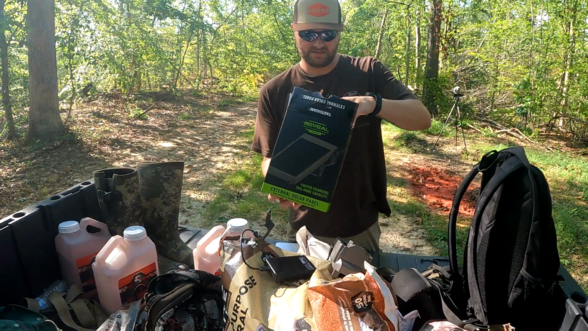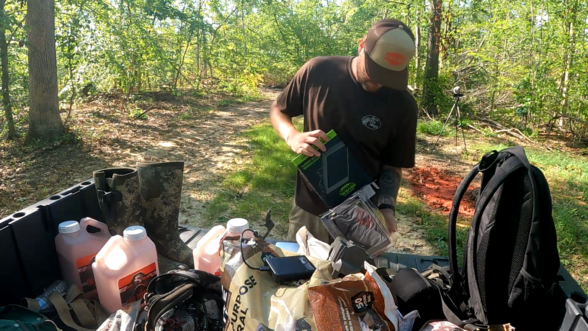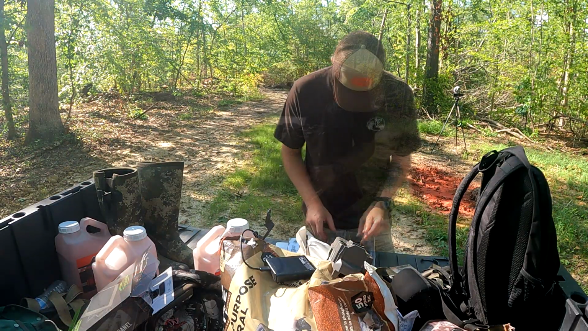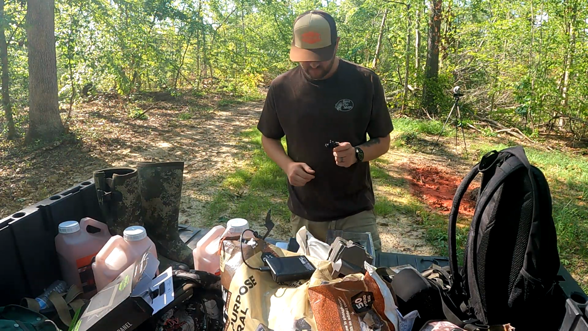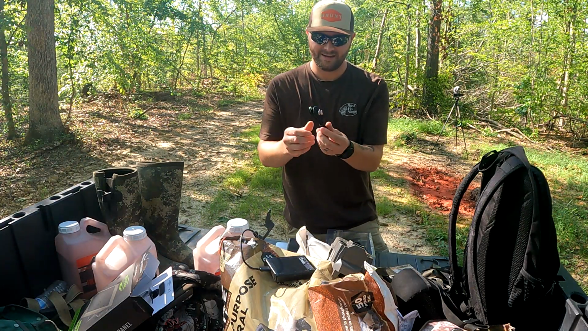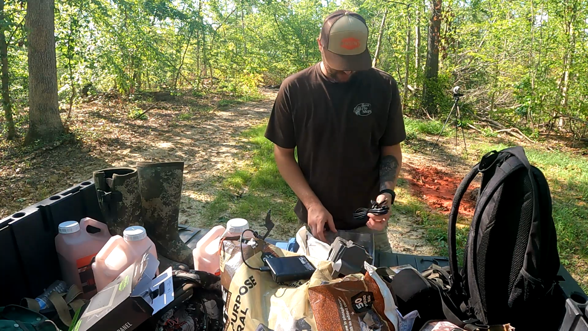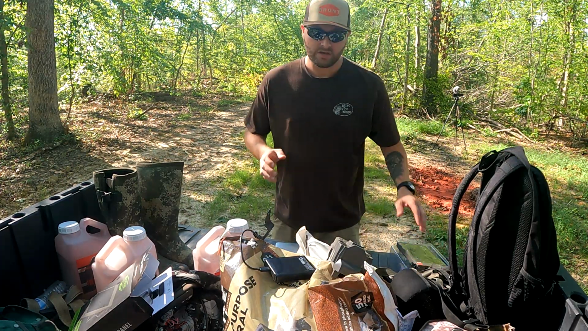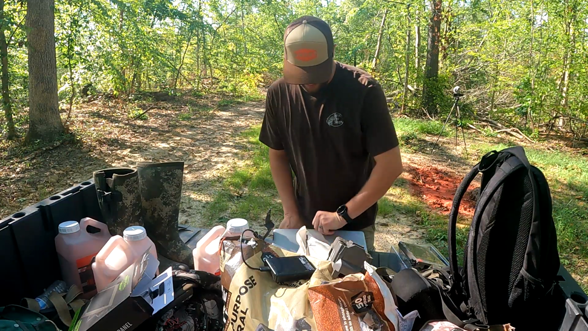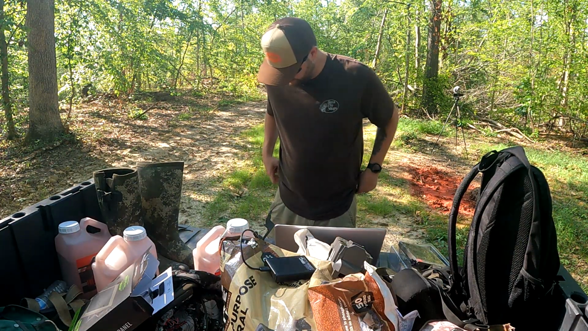Excited to see how this does. Never tried one of these before. Looky there, looky there. I think that might be what we need. Cool. So the solar panel is going to go on the back burner for a minute. We're going to fire up the computer and start transferring this stuff over.